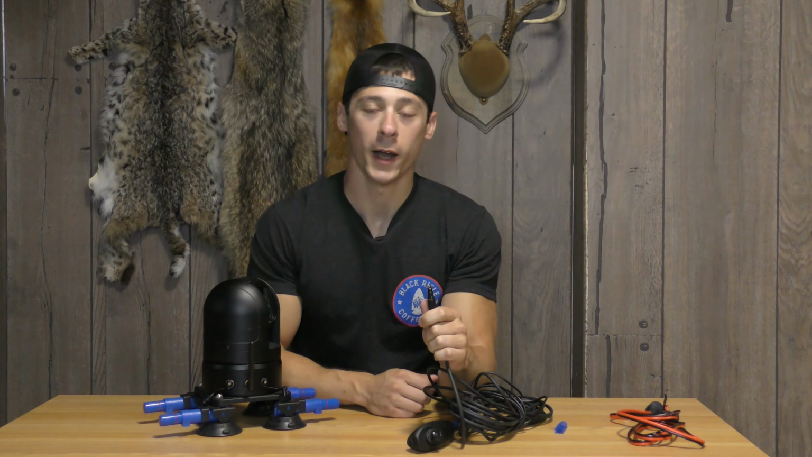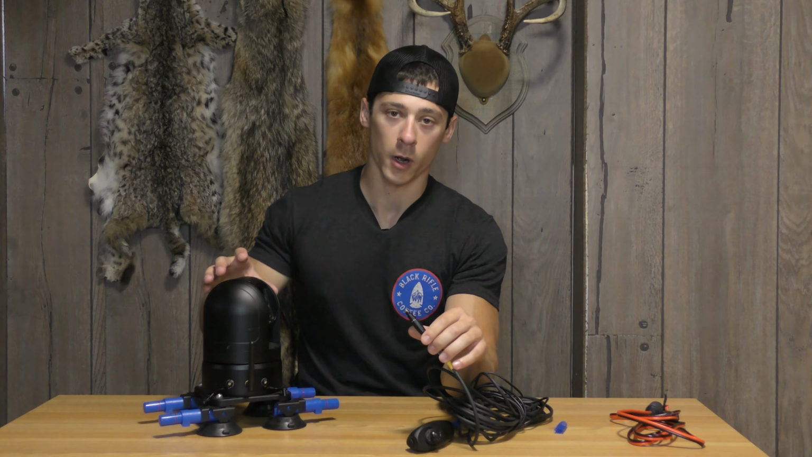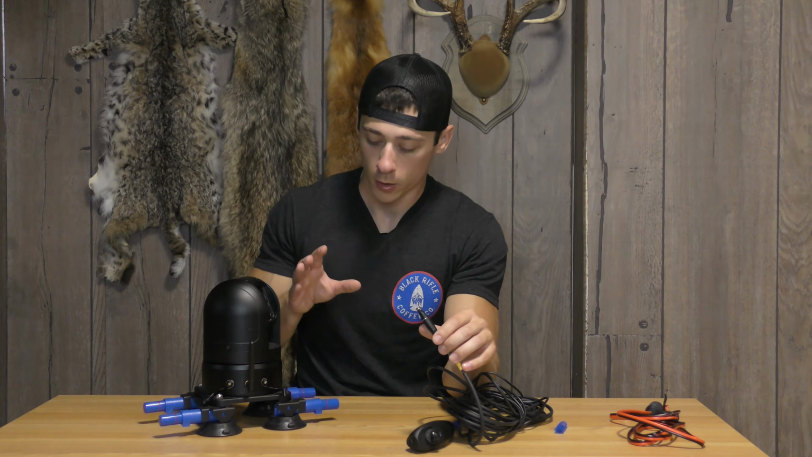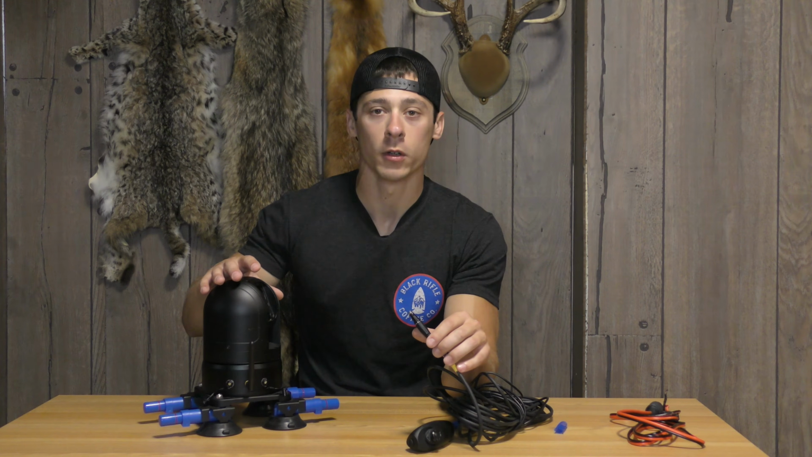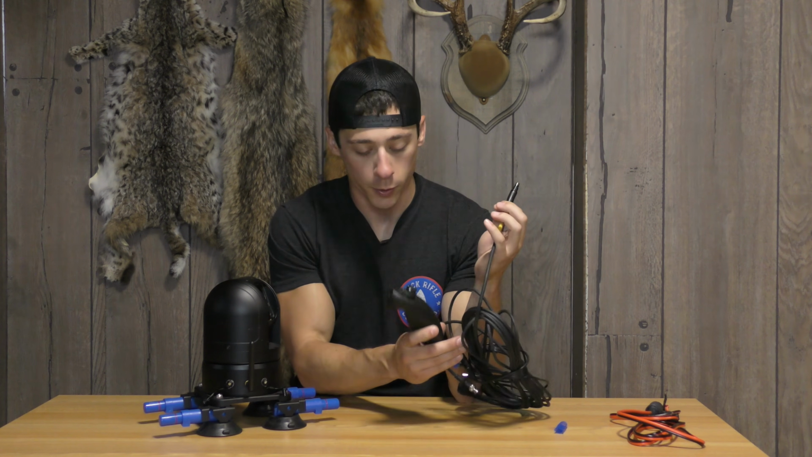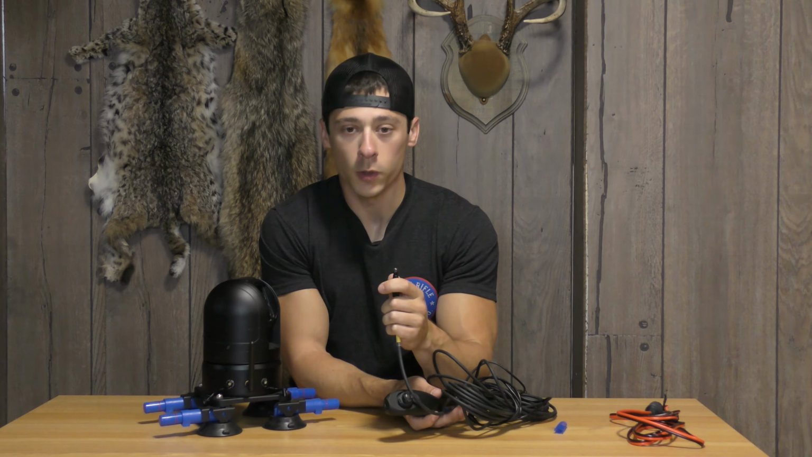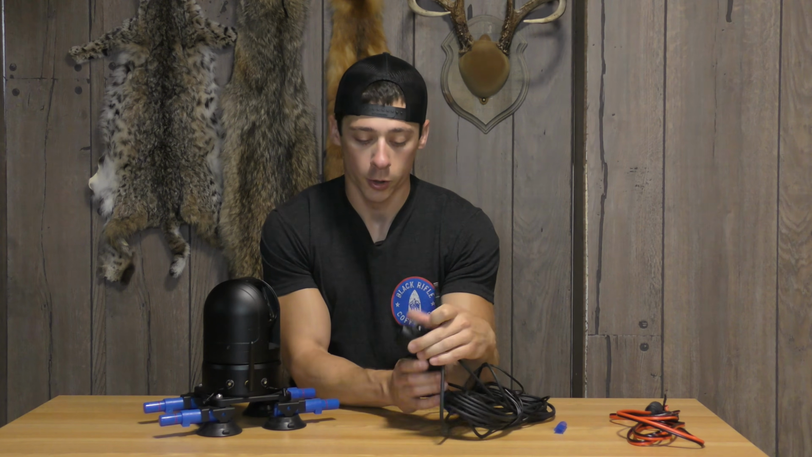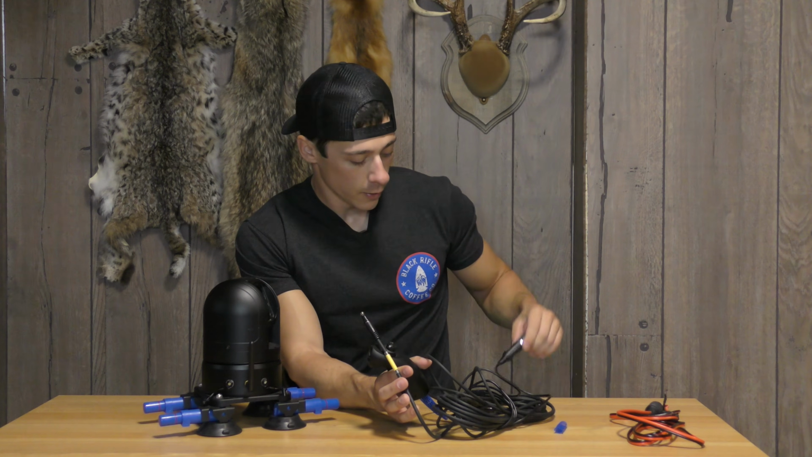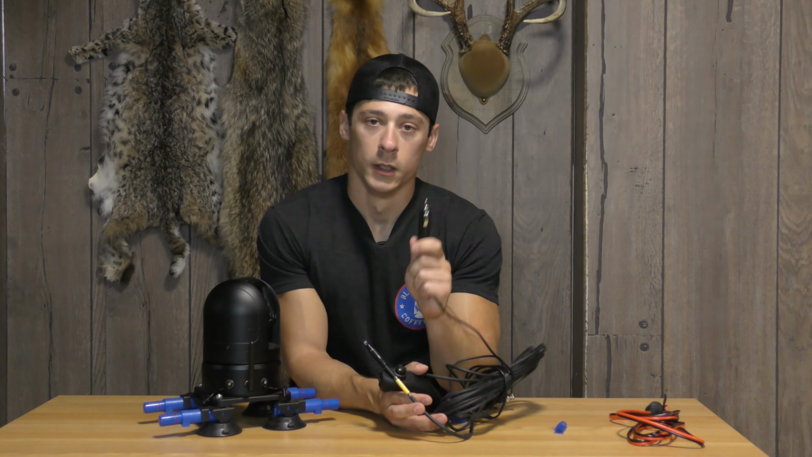So if you're running this wirelessly and you're going to be streaming it from the camera straight to an iPad or a tablet, all you're going to do is you're going to mount this camera up to the roof. You're going to take this one connector that comes off of your remote, you're going to plug it in, and then this will give you the power to your camera and the controls from your joystick to the camera. So then the only other thing you need is your power.